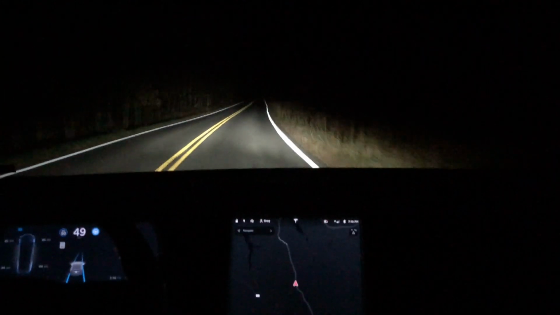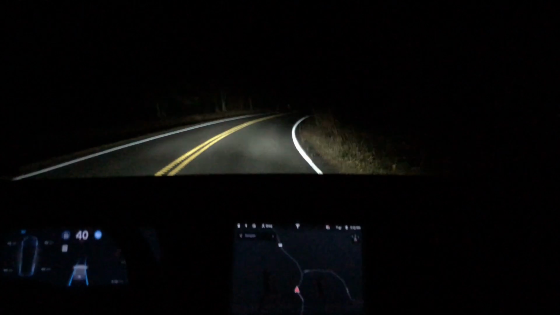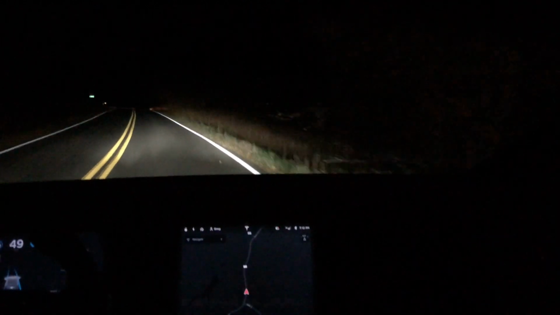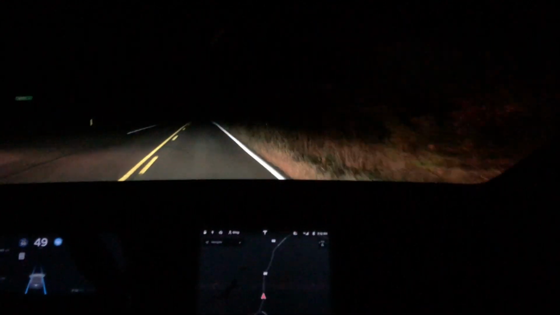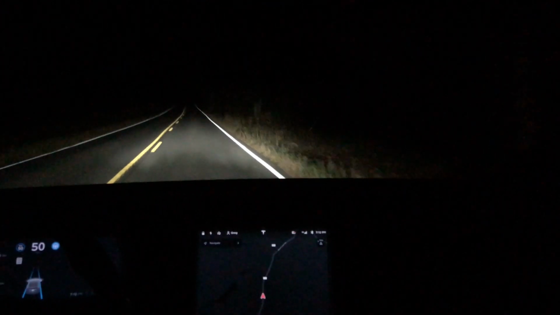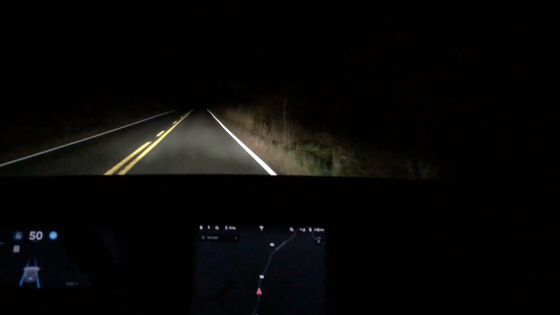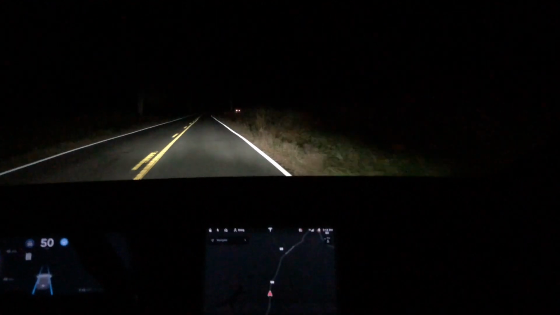That just never gets old. Though the auto high beams are pretty good, here's an example of where it should have put them down sooner. It turned them down almost as I was on the cars. Now I don't know if all Teslas do this now, but with the Model X, when it flips the high beams, they kind of get brighter over a couple of seconds of time. It's pretty interesting to watch.